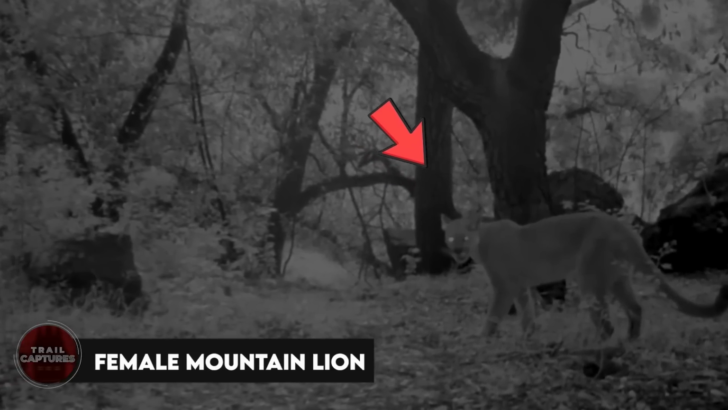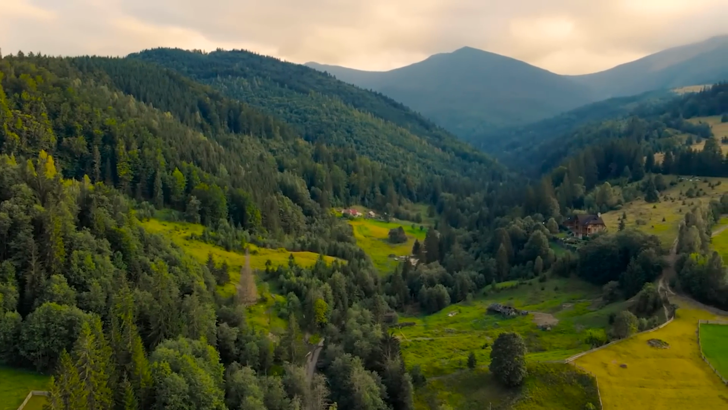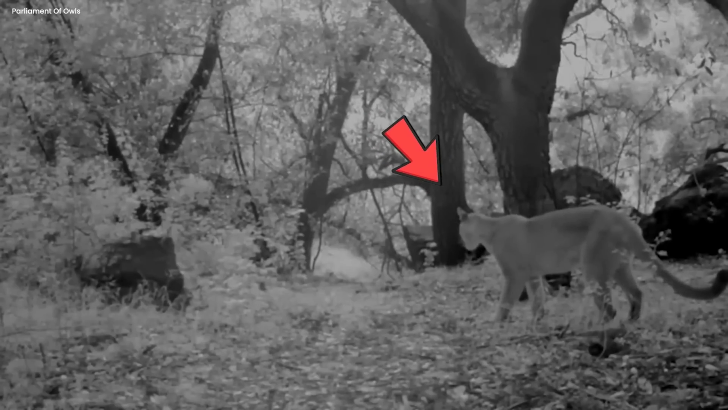Female mountain lion. In the wild, where big trees and thick bushes make a secret world, something interesting happened. One sunny day, a female mountain lion stood in front of a trail camera. This camera, like a hidden eye, recorded everything she did.